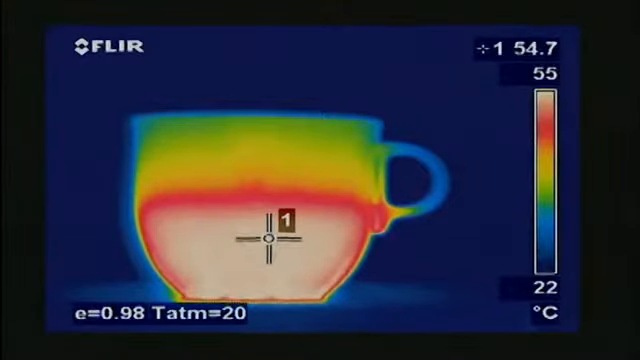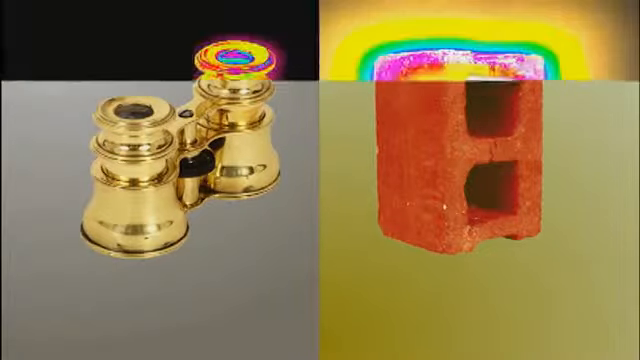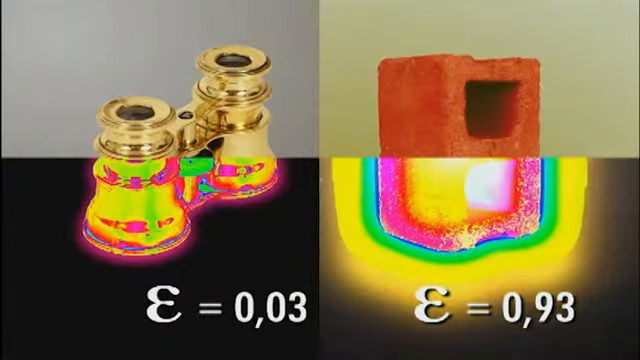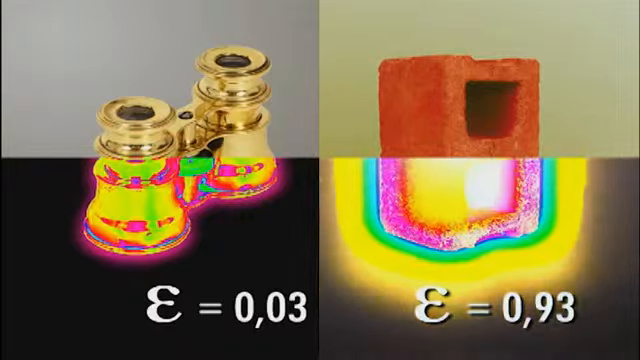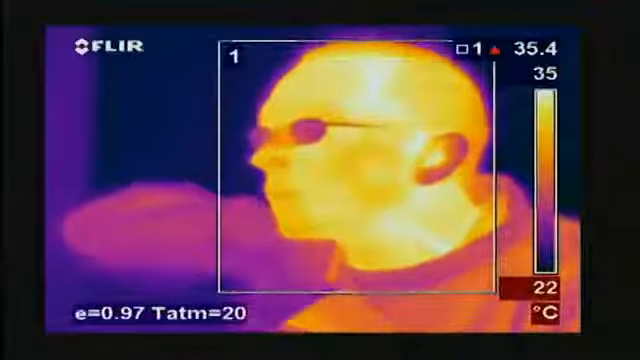Infrared thermography is the art of transforming an infrared image into a radiometric one, which allows temperature values to be read from the image. To read correct temperatures, one important thing needs to be taken into account, and that's a factor known as emissivity. Emissivity is the efficiency with which an object emits infrared radiation. This is highly dependent on material properties. It's important that you set the camera to the correct emissivity or you'll measure the wrong temperatures.